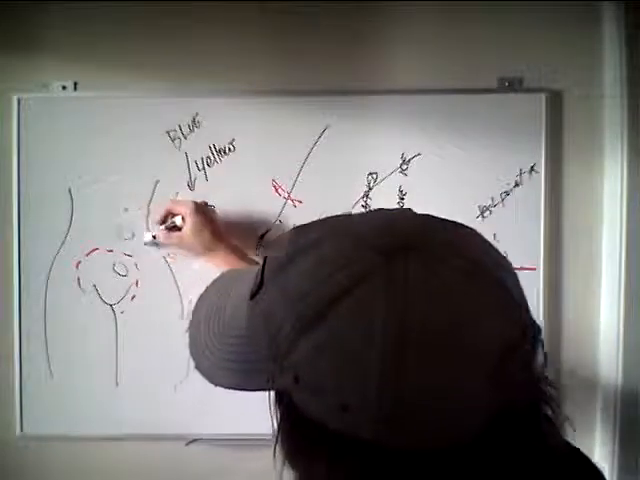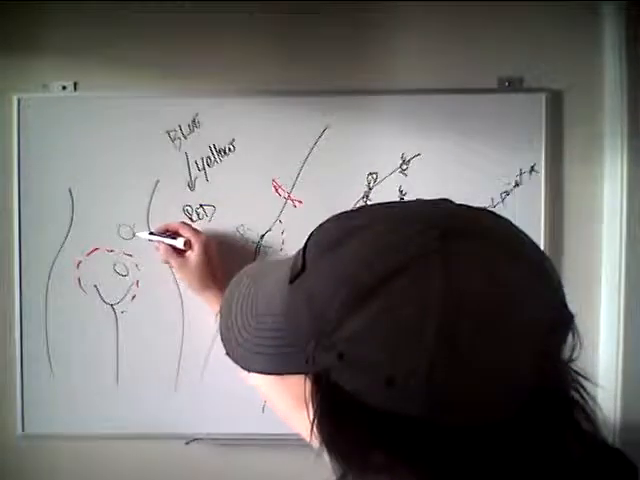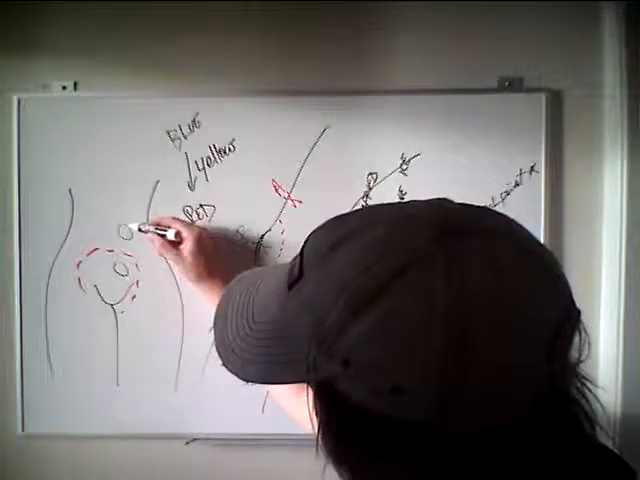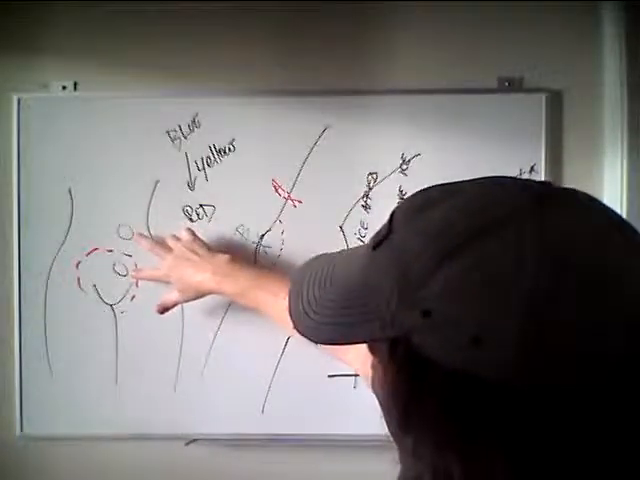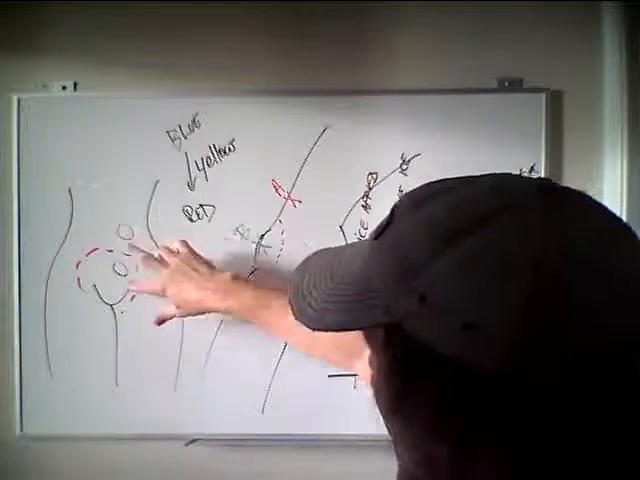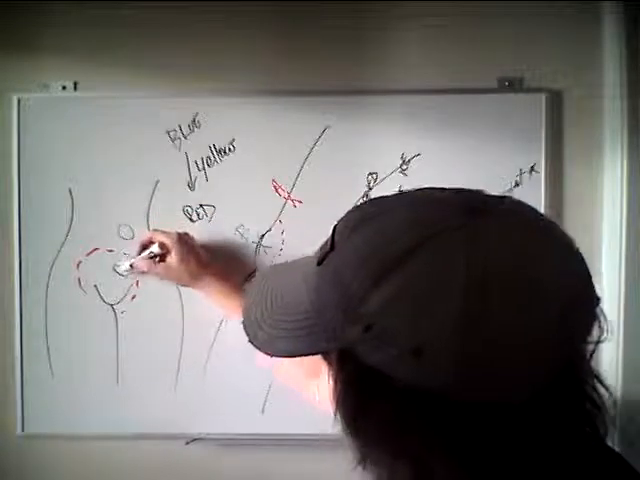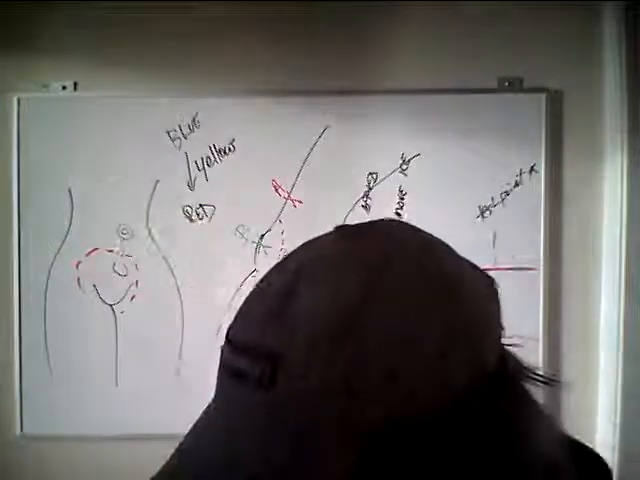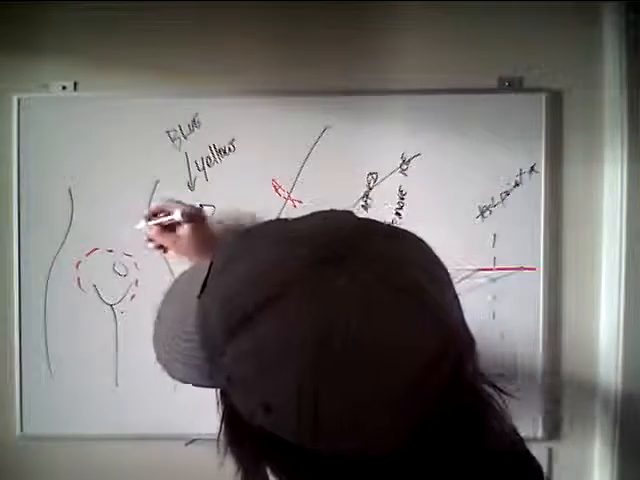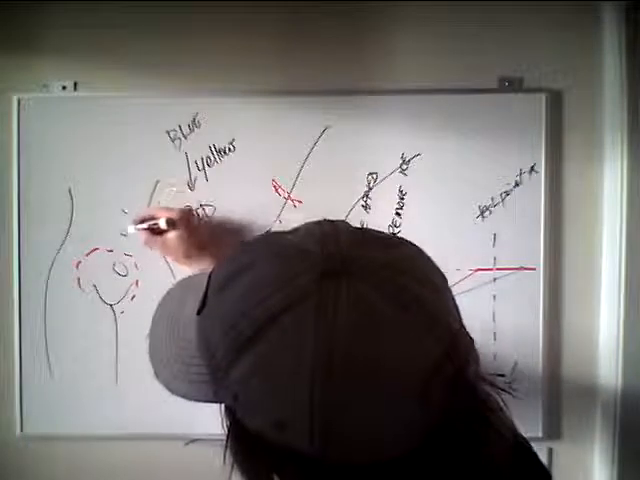Since everything else around here is red, what I saw was the size of these circles getting smaller. They both turn yellow, and this top one starts getting smaller, and this one stays the same shape. So it starts getting like a smaller circle until it vanishes.